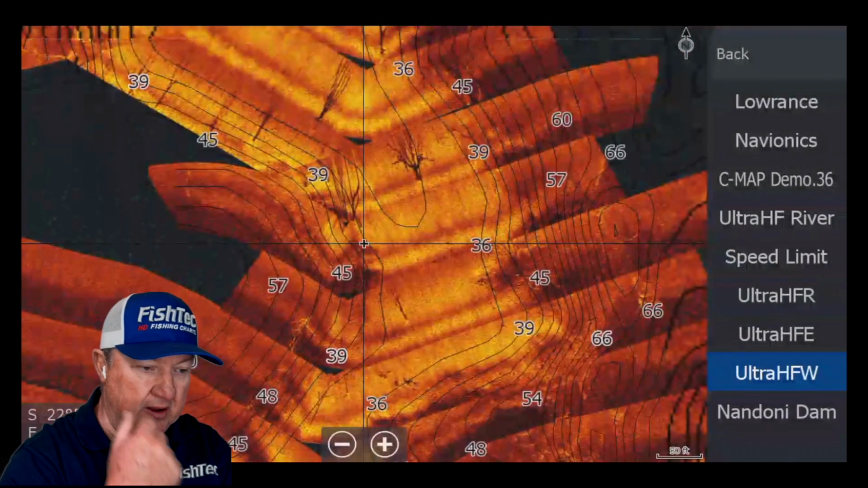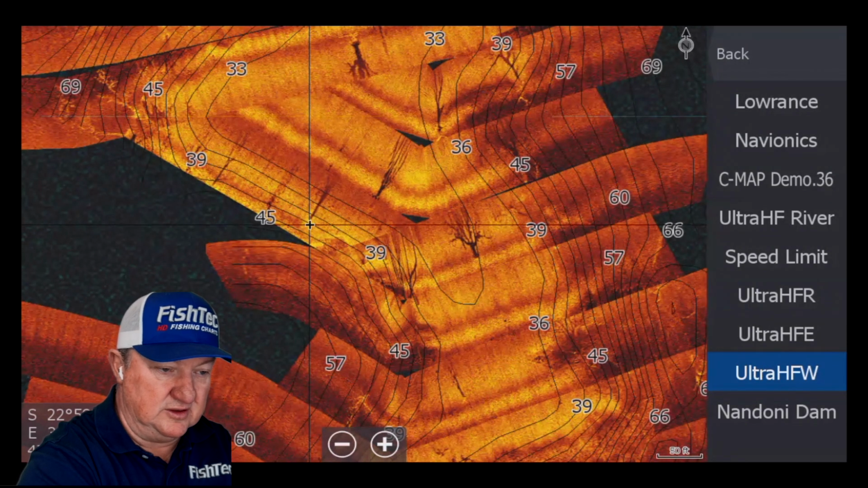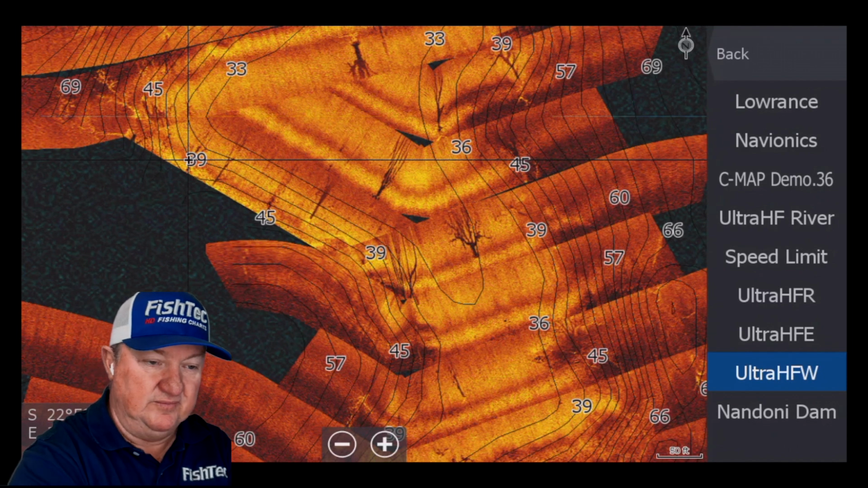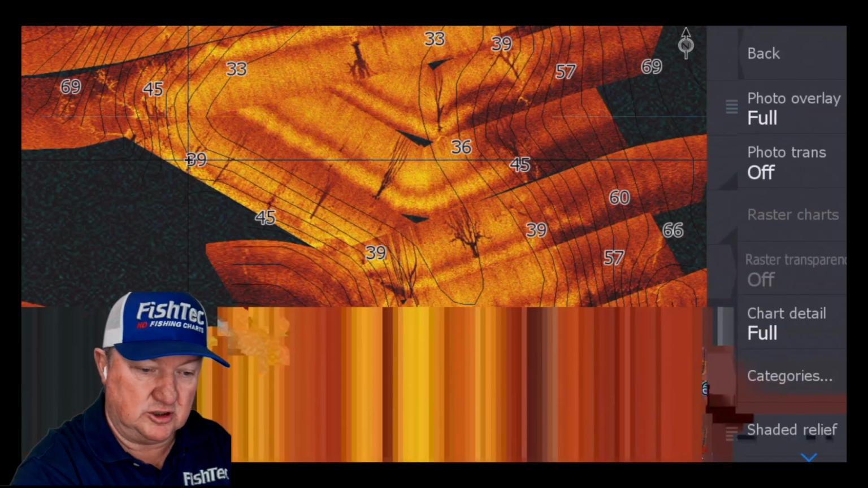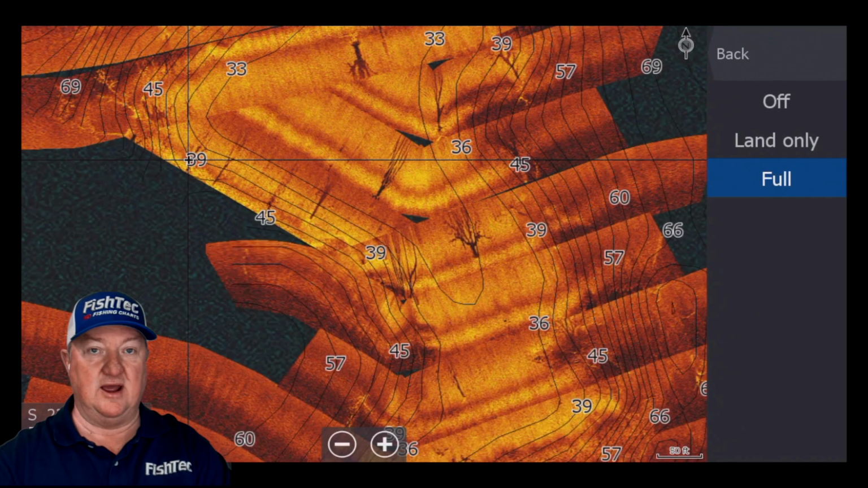And you say, okay, now I want to see, like for instance there, you can see those trees, all those shadows, boom, boom, boom, boom. And you think to yourself, man, I'd really like to see just the satellite there. But you want to do it quickly, and you don't want to be using multiple menus. You go to your chart options, you turn your shaded relief on, and you use your photo overlay now as a switch.